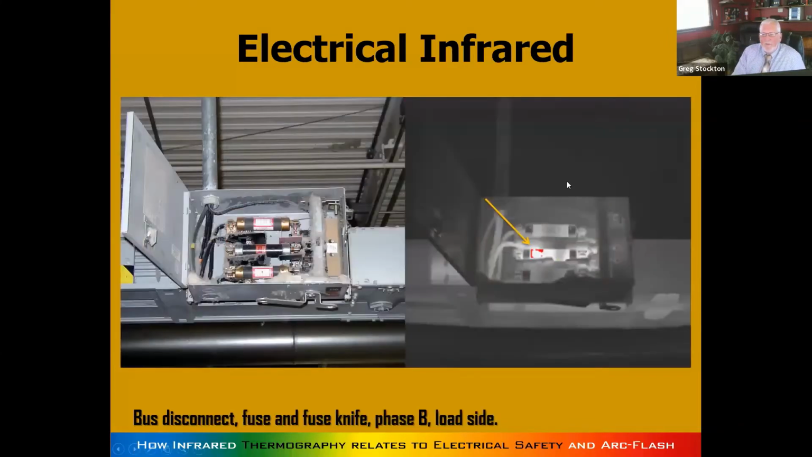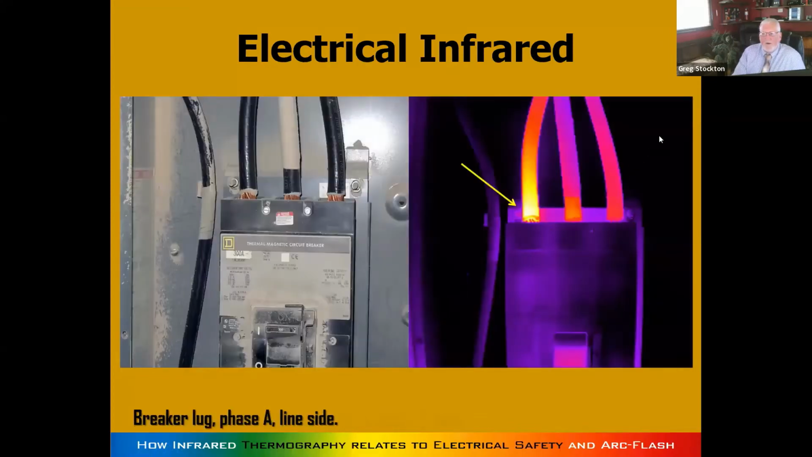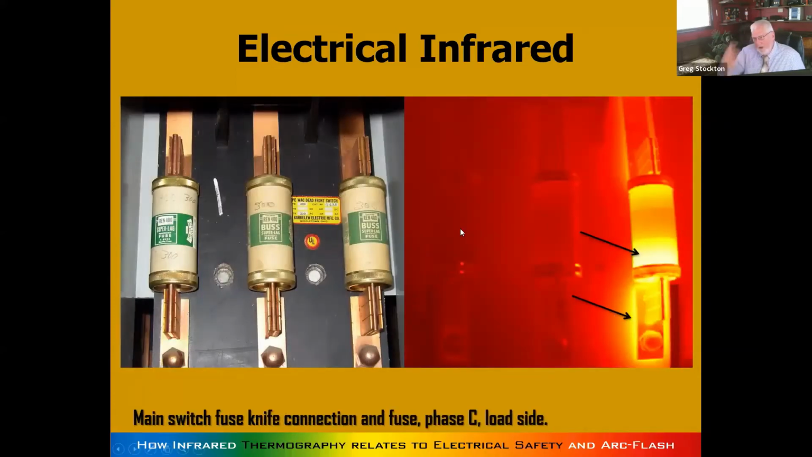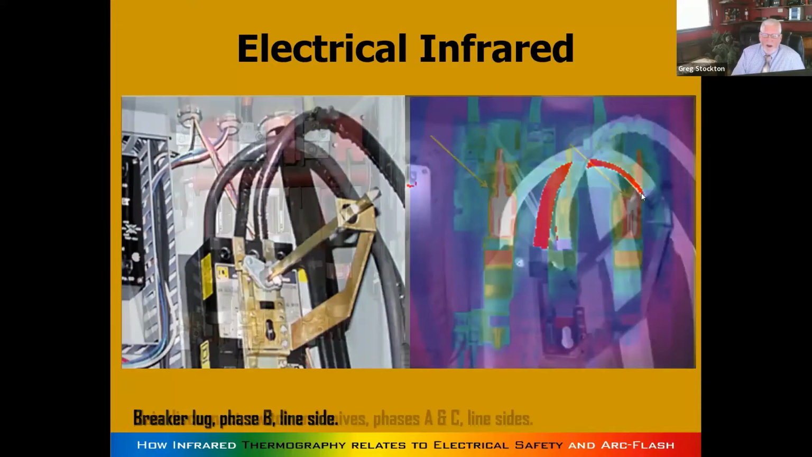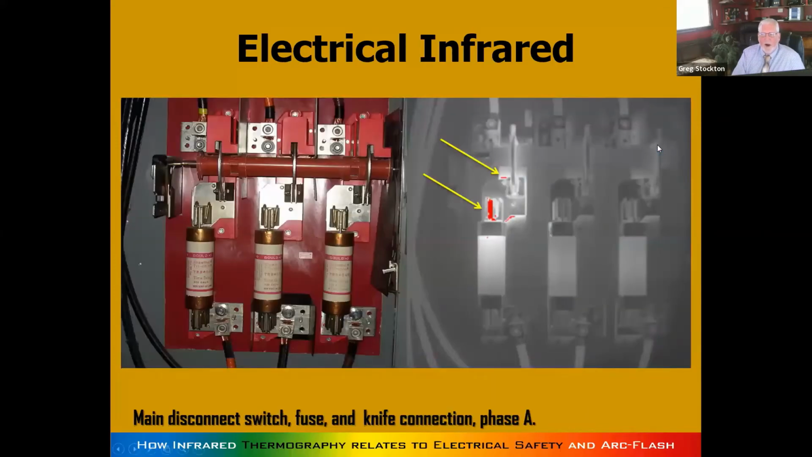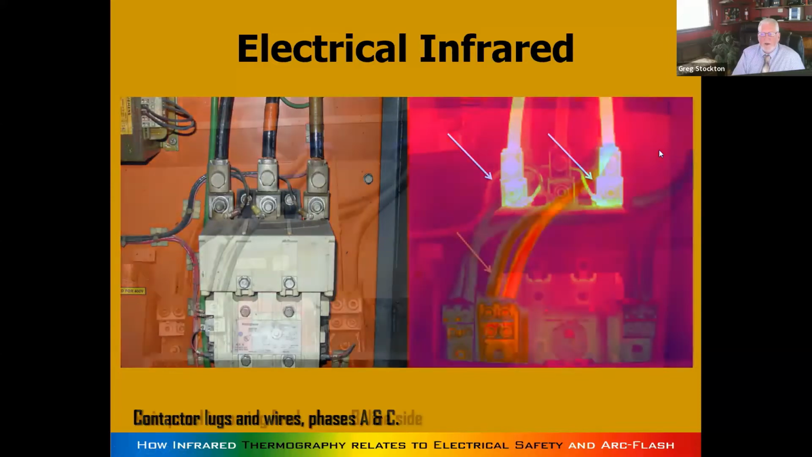And again, there are very, very similar and common things that you see. Loose lugs on breakers, bad fuses, fuse clips, switches, knives, pivots. These are all things electrical that fail because of resistance eventually.